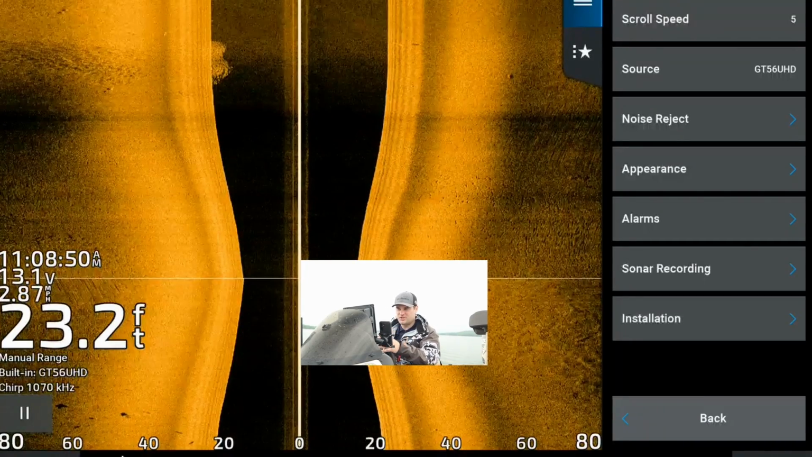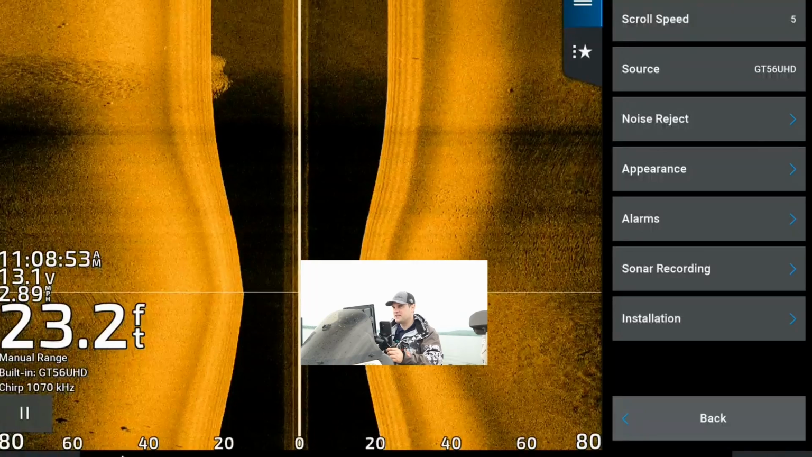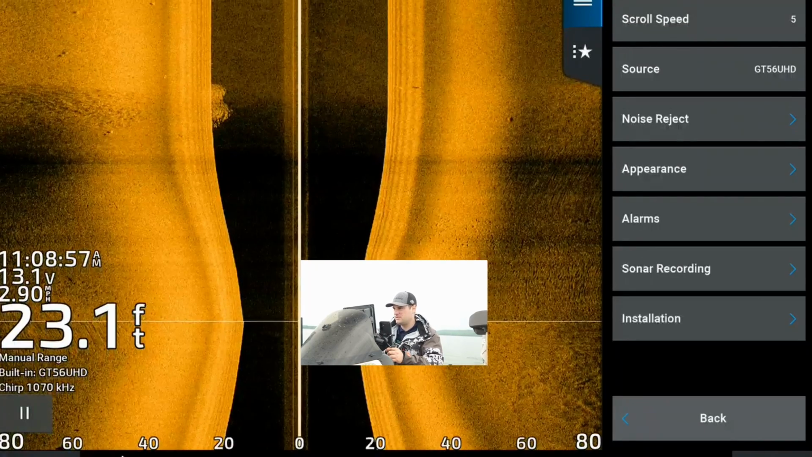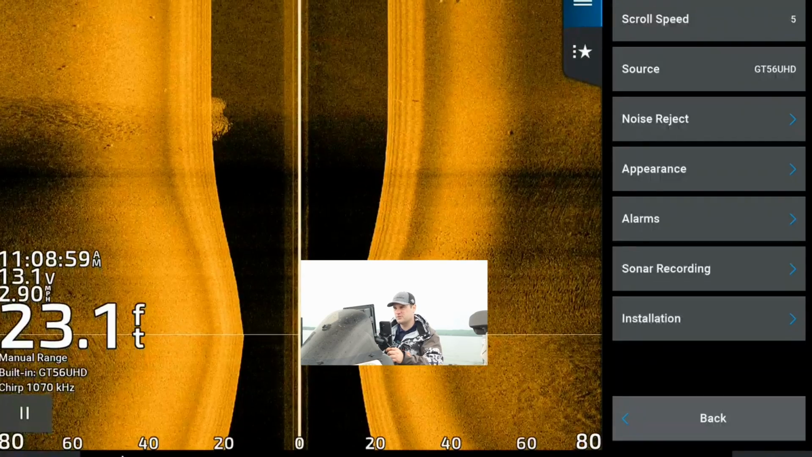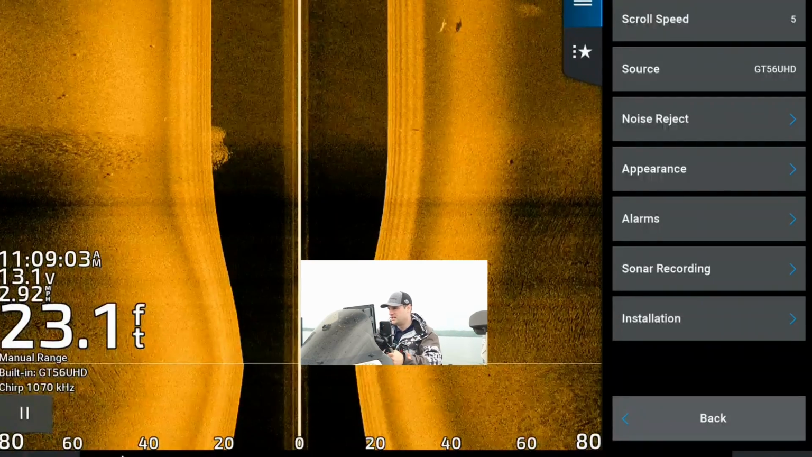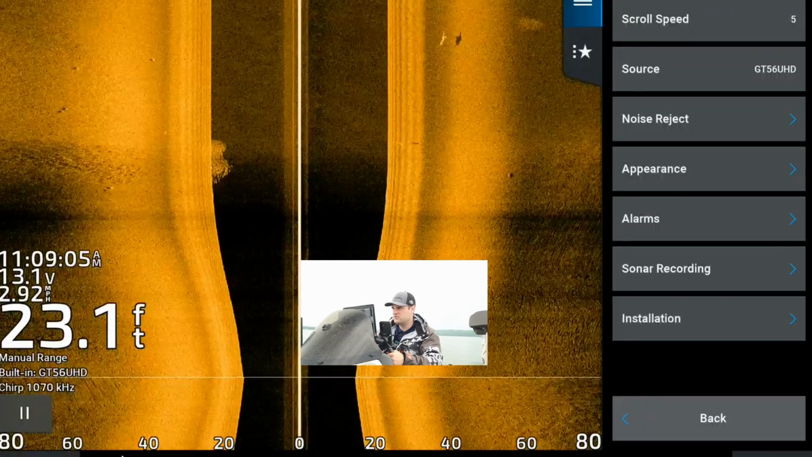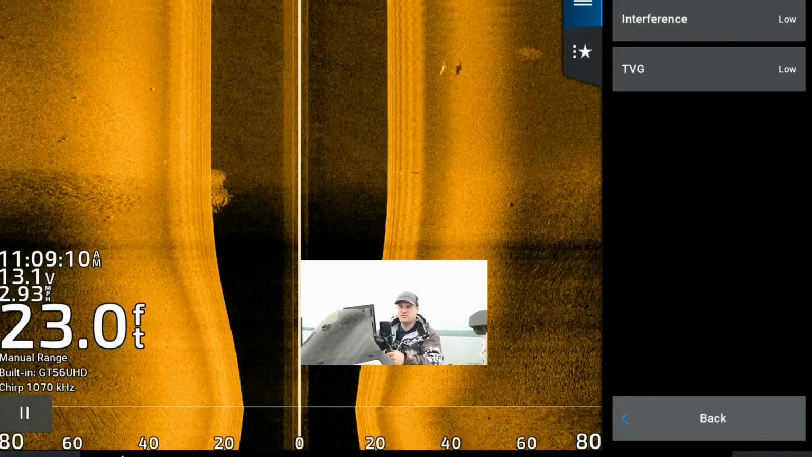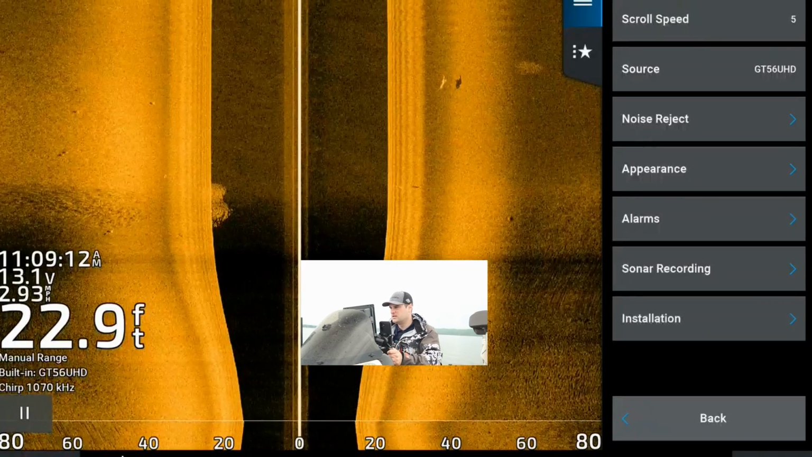So I would just start at 5, start in the default midsection, and if you want to crank it up, go for it, and see if your screen or your clarity gets a little bit better, or maybe you can read the screen better when it's moving that fast. I don't know. You got some noise reject options, TVG and interference. Typically either leave them off or turn them on low.